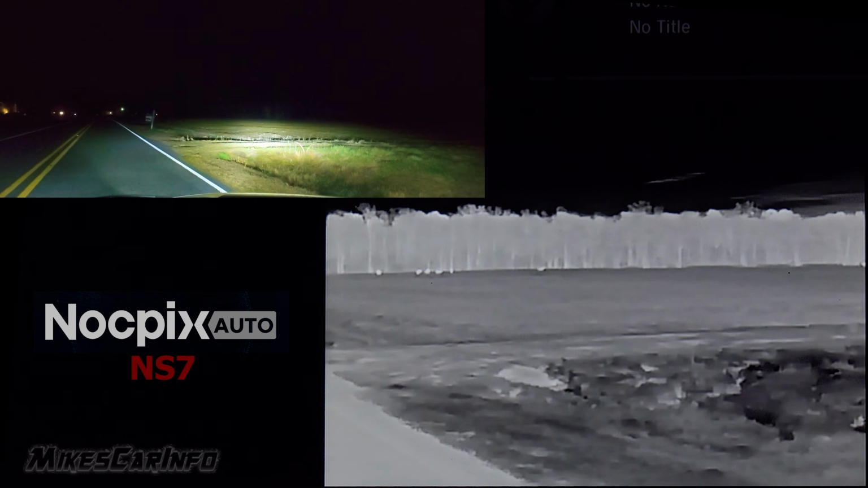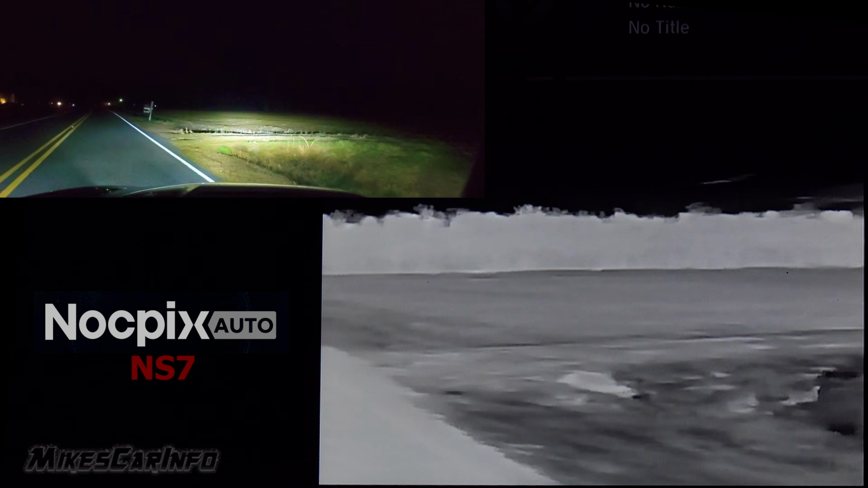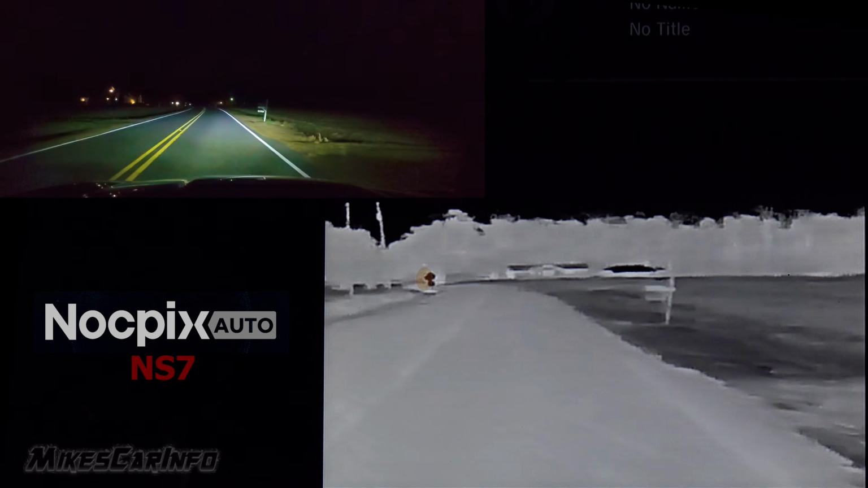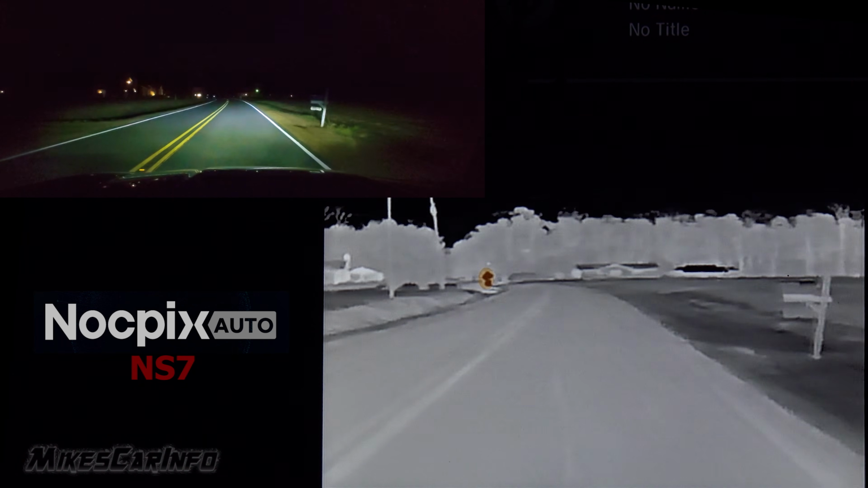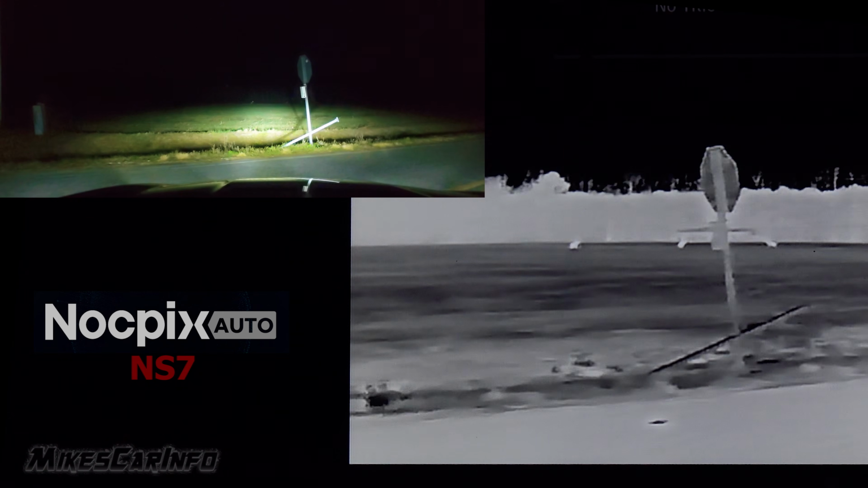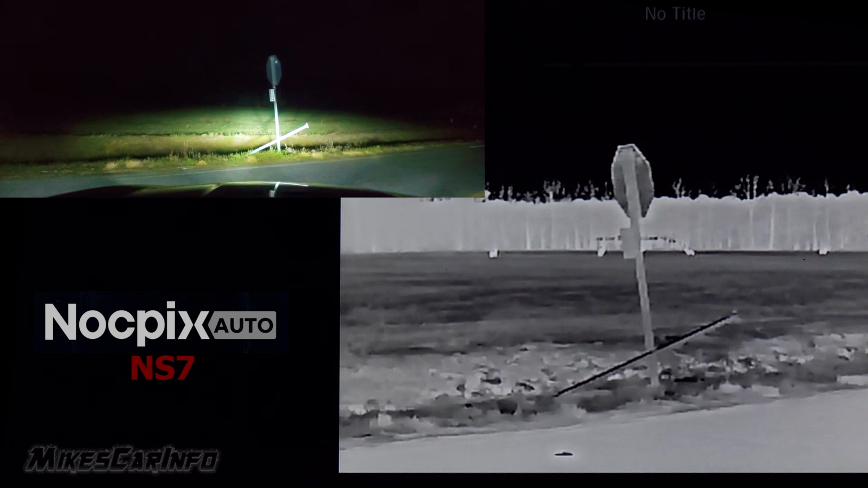So you can see them animals out there in that field right there. If you can see them, they pick up on the thermal imaging camera, even at a great distance. There's animals in that field too. If you can see those deer, you can see them over there, standing in the field.